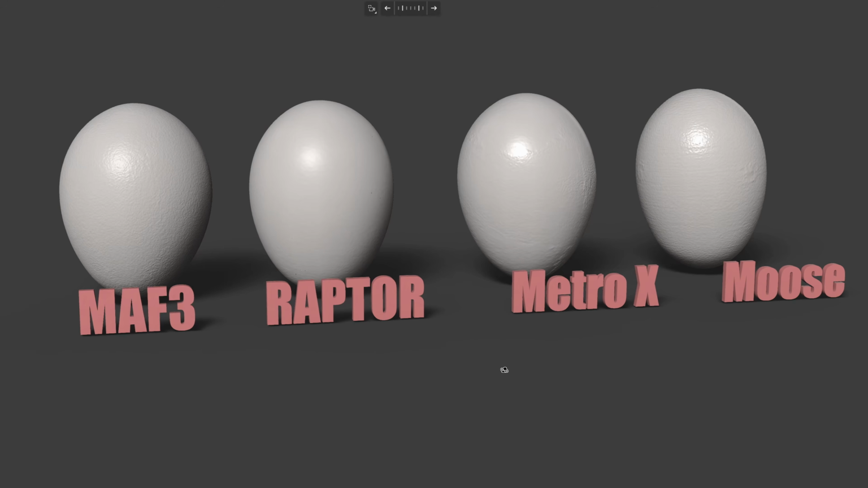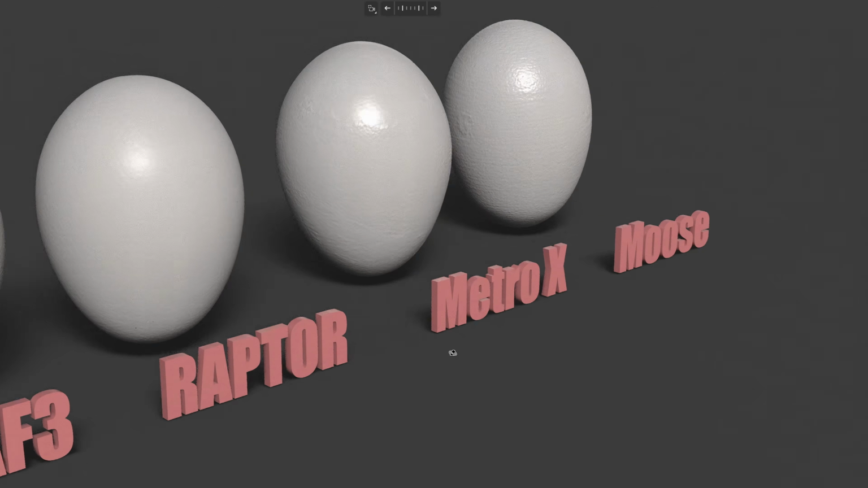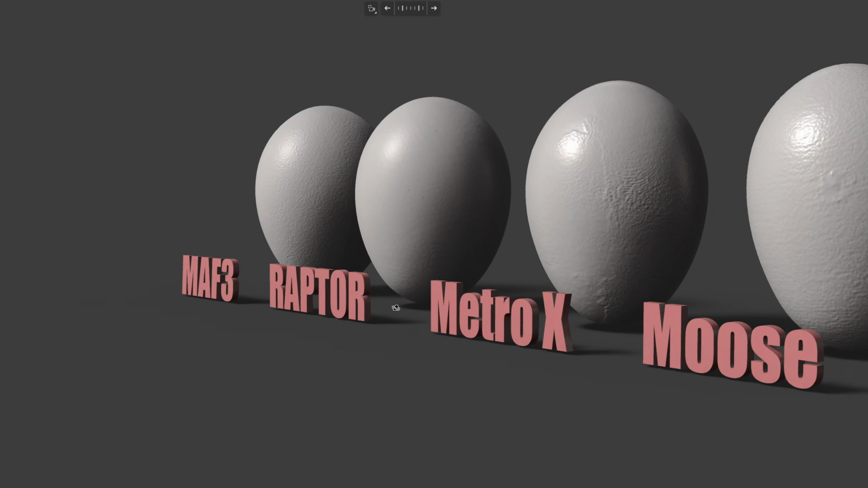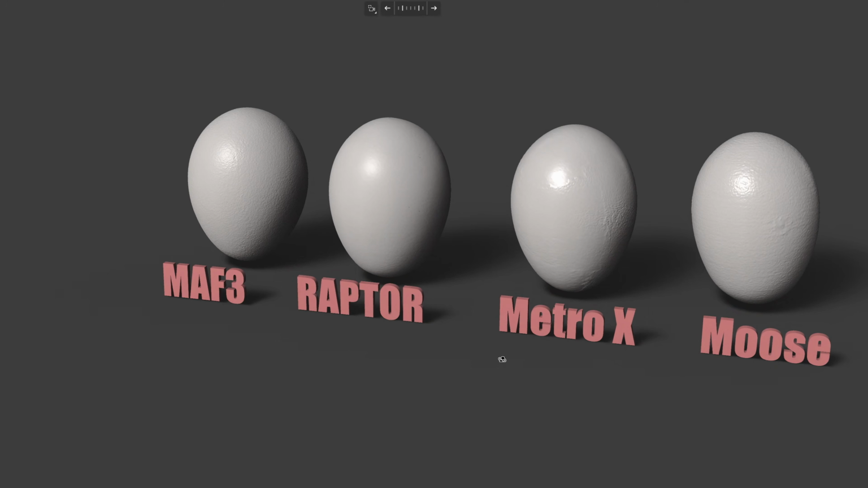Currently, there are only 3 consumer-level 3D scanners that I have tested that create no seam lines at all: MAF3, Raptor, and the Moose. The precision of the Metro X, as you can see here, is worse than 50 microns. So this is not a metrology grade 3D scanner.